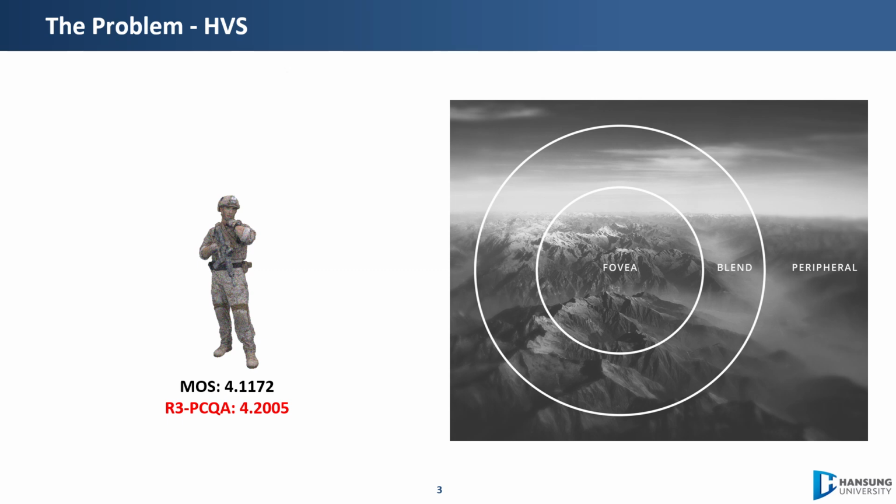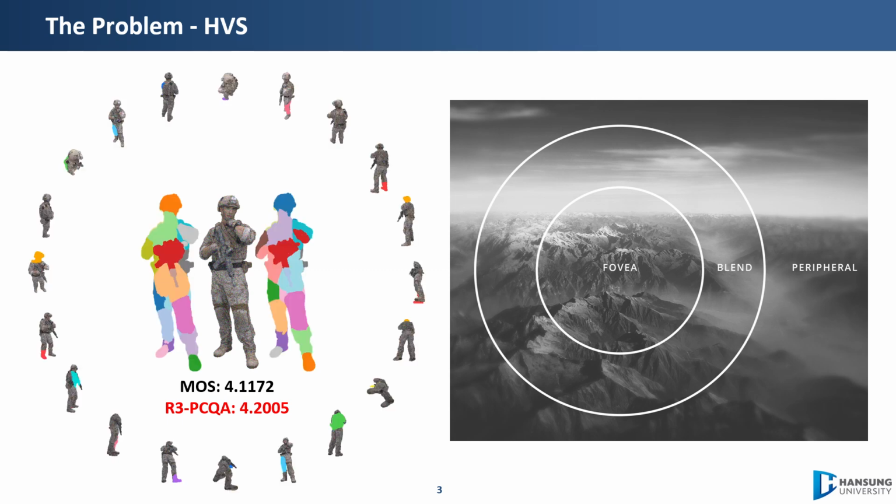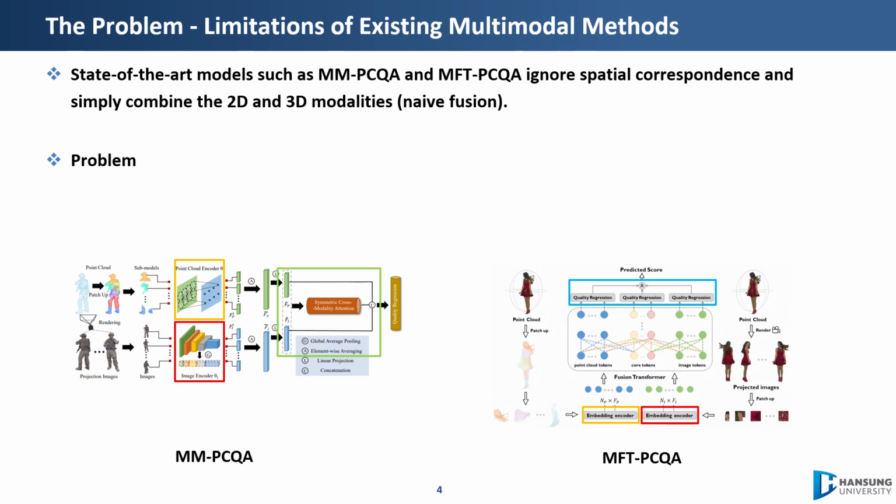Human 3D perception has clear properties. The visual system has a sharp fovea and a coarse periphery, and it interprets a 3D object by integrating many viewpoints. As you can see, our prediction closely matches the human mean opinion score. Any good metric should respect these perceptual mechanisms.